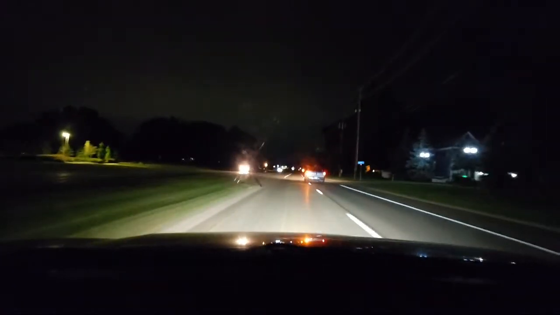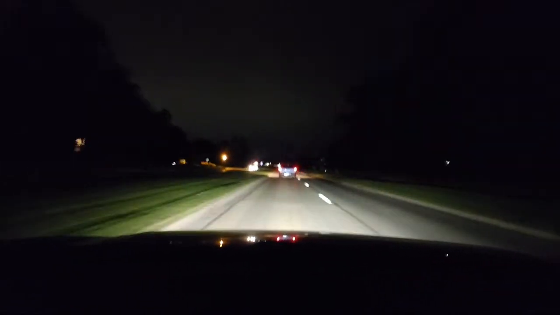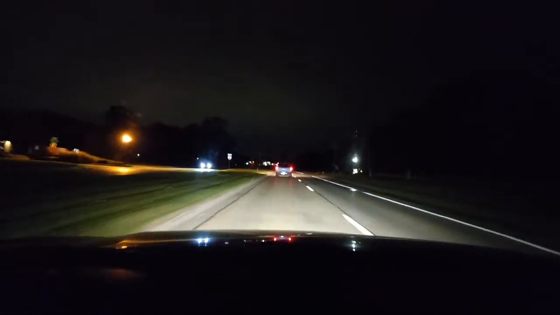Scanning, being patient. Thank you for the thumbs up. So we got a Ram truck up here, and I've been in some of those trucks before. You're higher up, so you can see more. They're not that great on gas, but you definitely can see more.